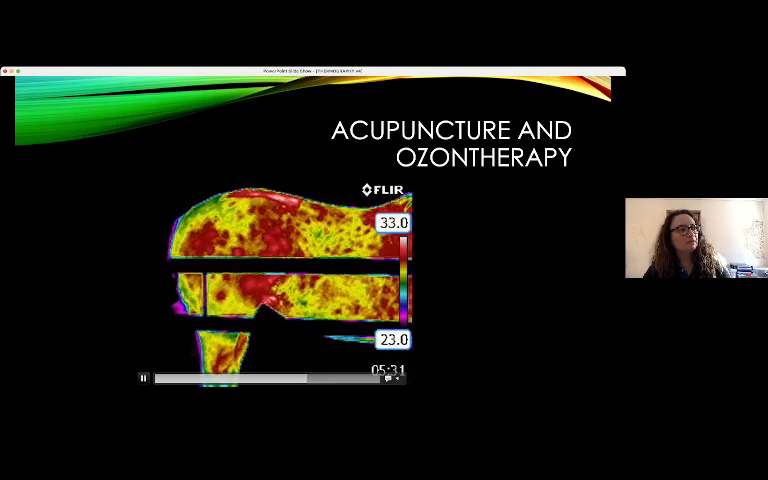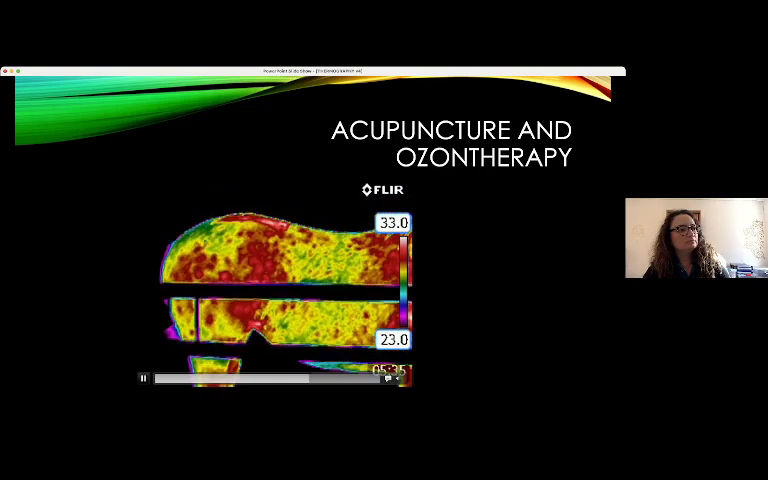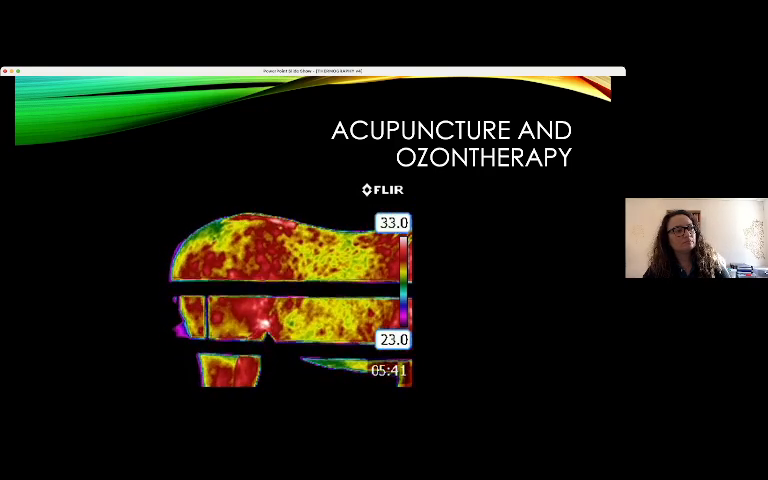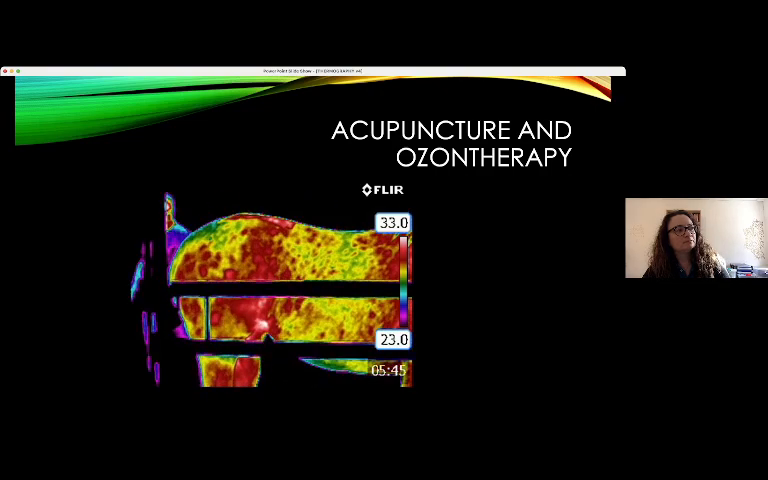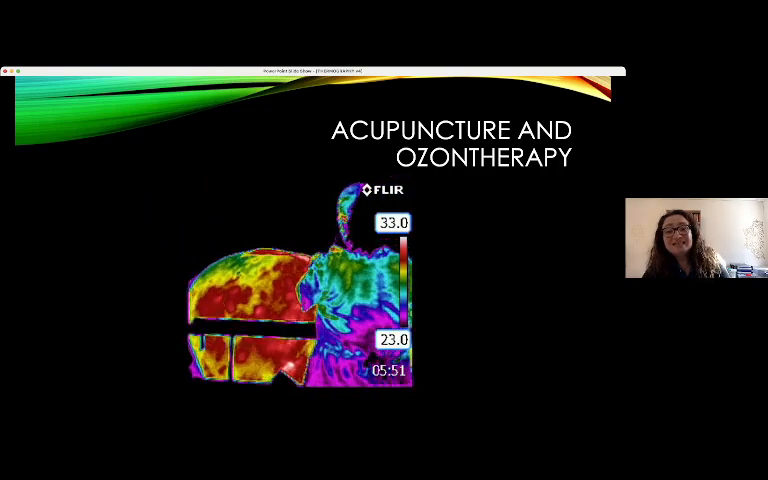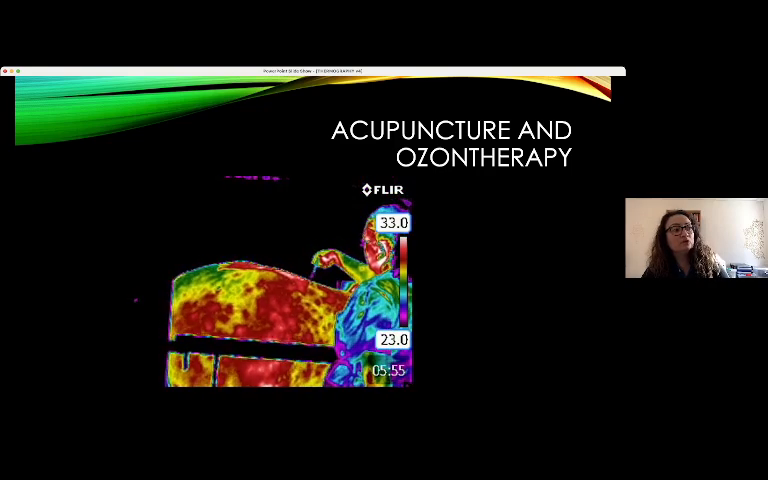I'm picking up the ozone. Now, see, 1 milliliter of ozone.